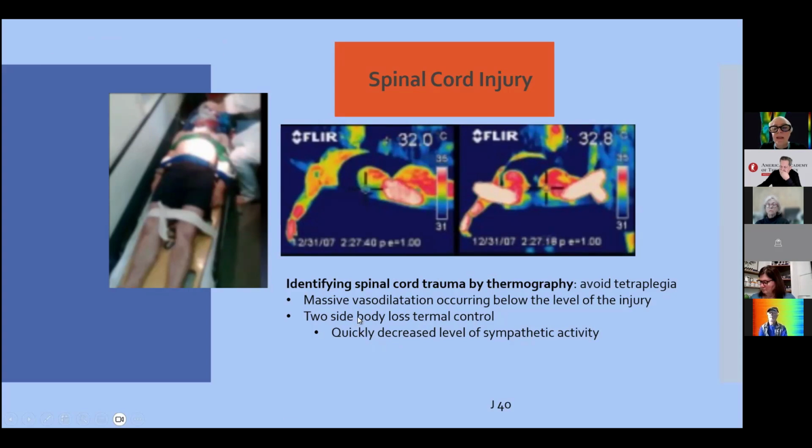We can see a massive vasodilatation occurring below the level of the lesion, and we have two-sided body loss of thermal control in a very acute time, because the level of sympathetic activity quickly decreases.